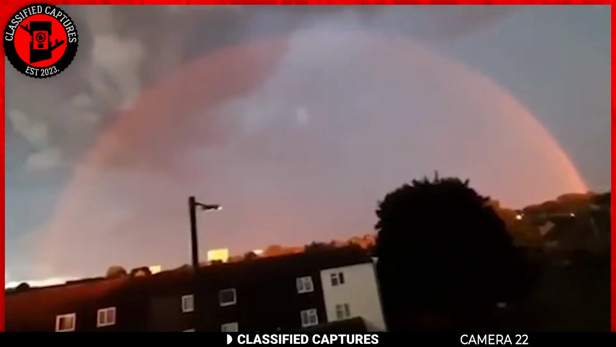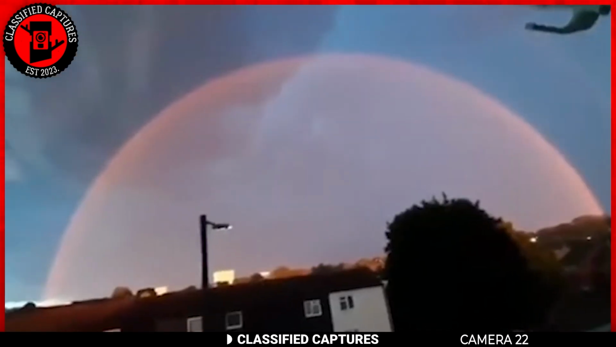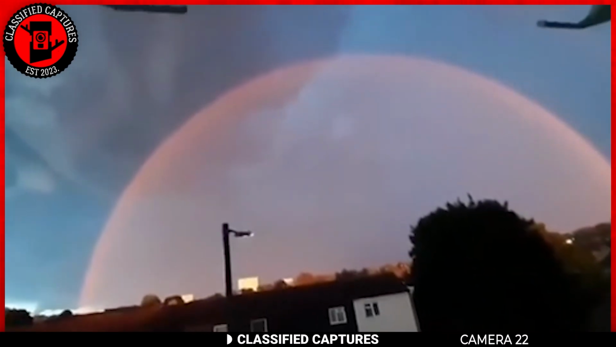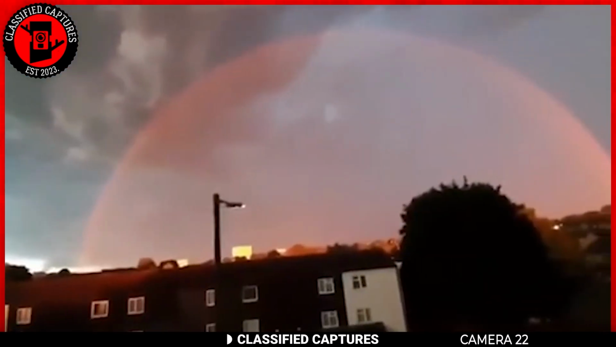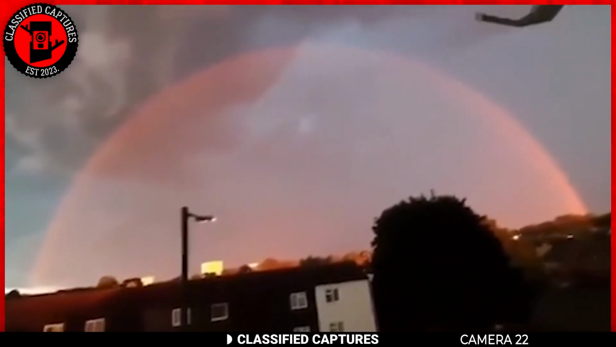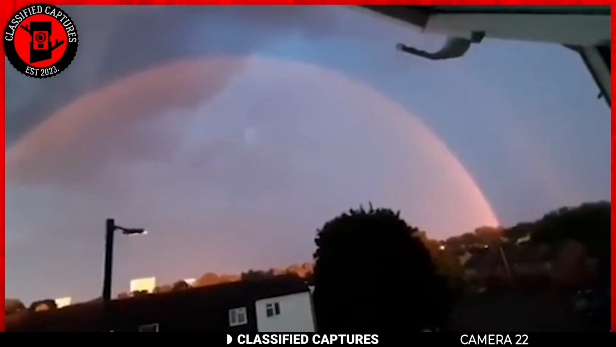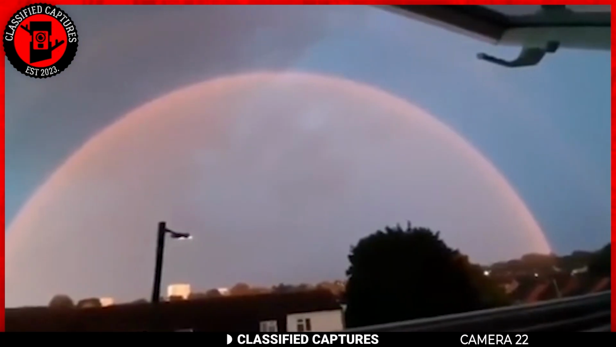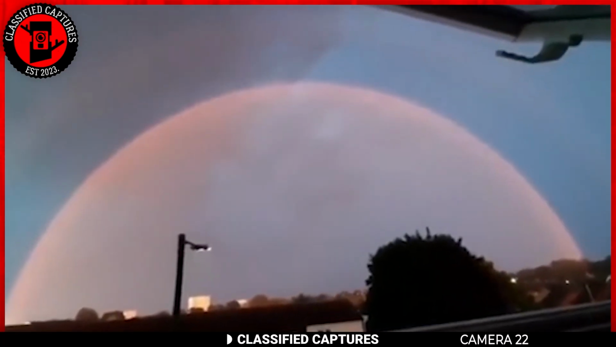A strange and captivating arc appeared recently in Birmingham, UK. It stretched across the horizon like a translucent red dome, glowing faintly against the darkening sky. The sight was breathtaking, almost otherworldly, yet it left many people feeling a deep sense of curiosity and perhaps a little unease. The arc's unusual color and shape made it stand out from anything typically seen in the sky.